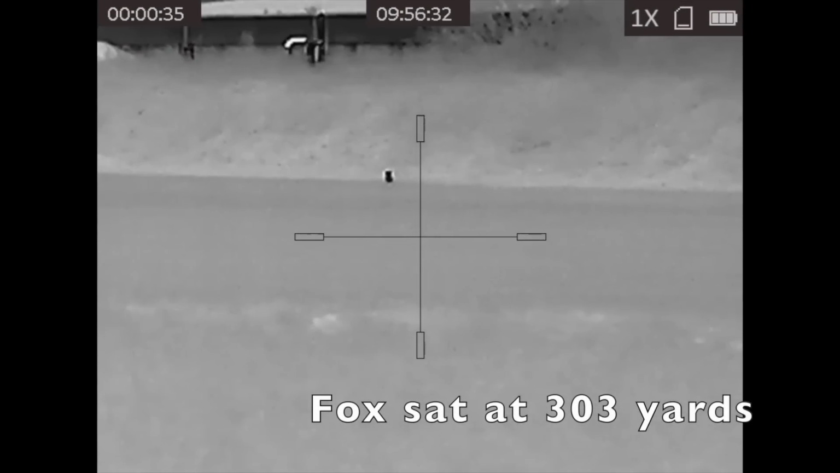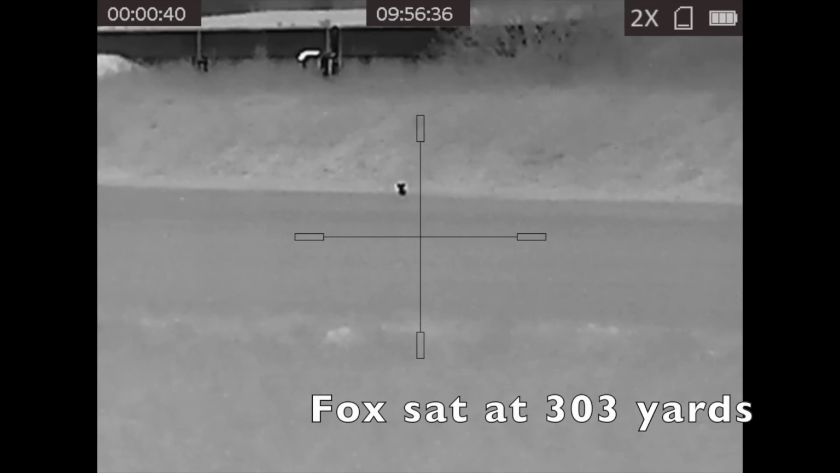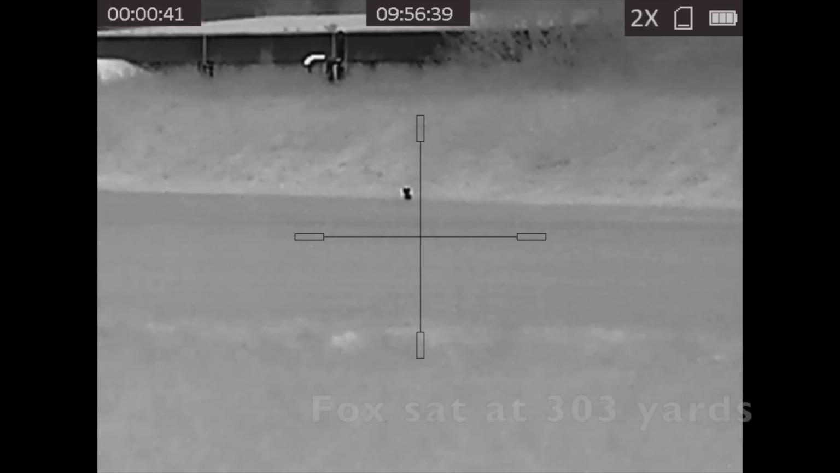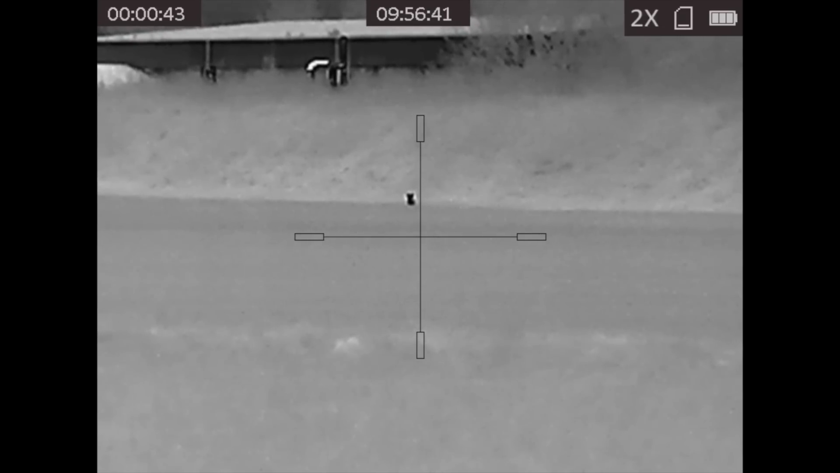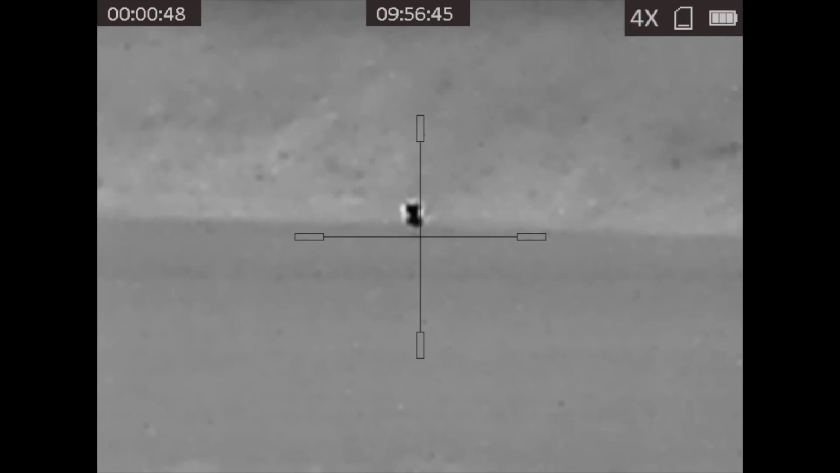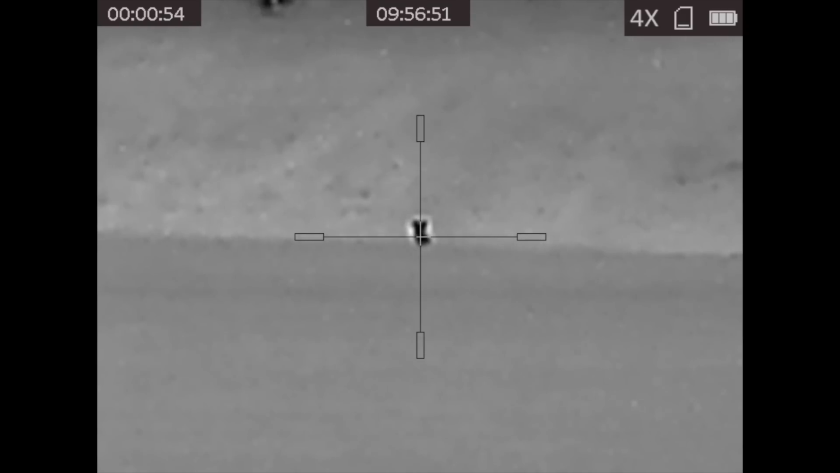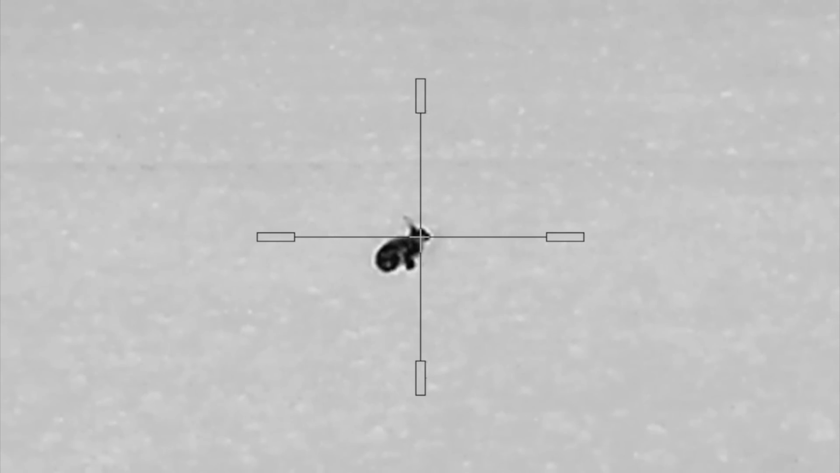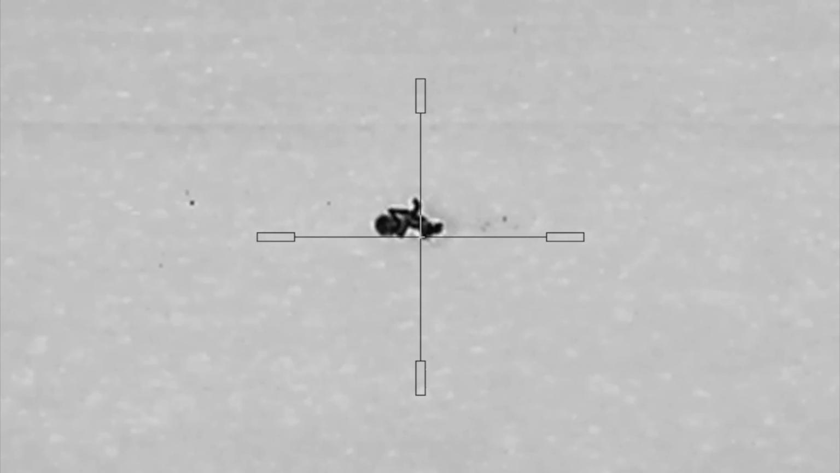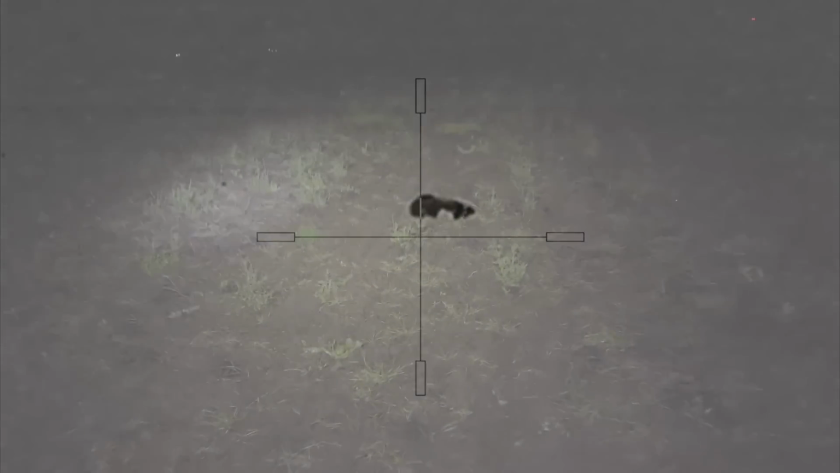With the cloud cover having disappeared and the moon nice and bright, fox number 2 came in around 20 minutes later and sat at 303 yards before wandering off. I felt like it was just a little bit too far for me to take and I didn't want to educate a fox. So instead I got myself some food in the form of this unsuspecting hare for Steve's owls before bagging Charlie number 2 for the evening at a whopping 243 yards. It was very quick and I didn't capture it on film.